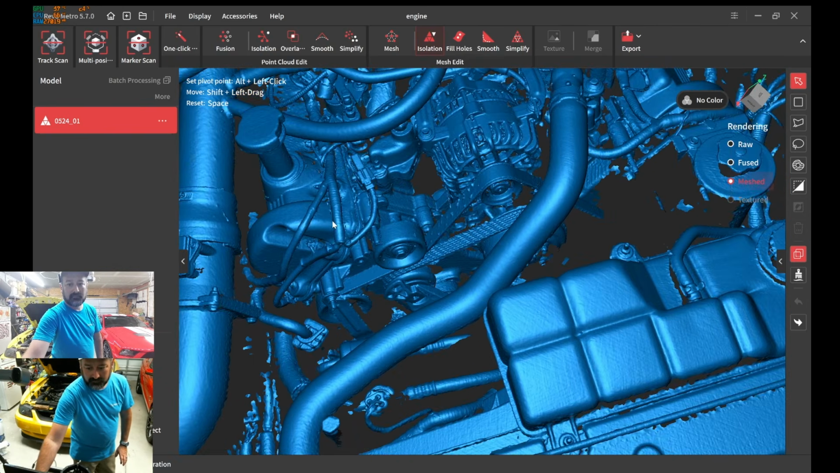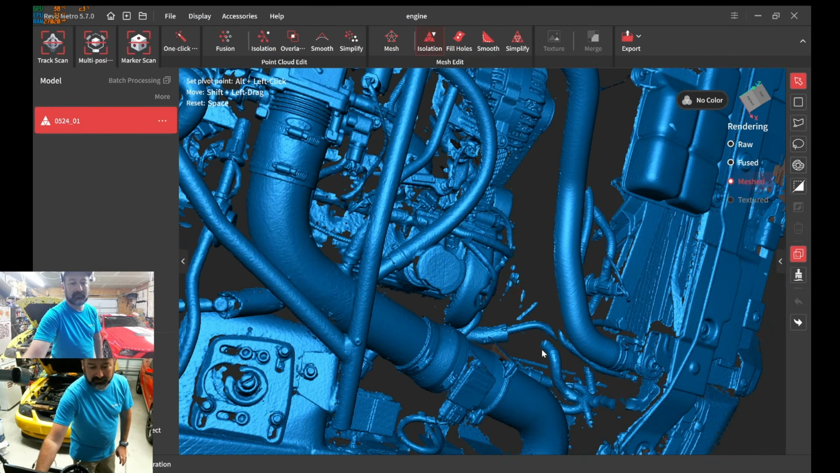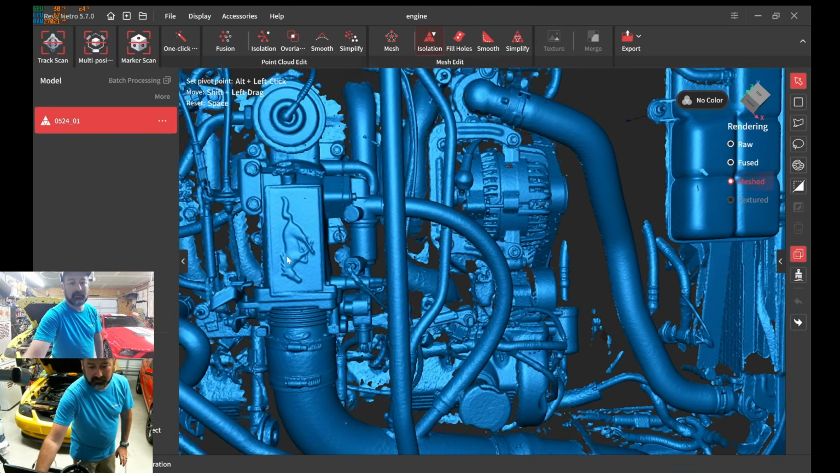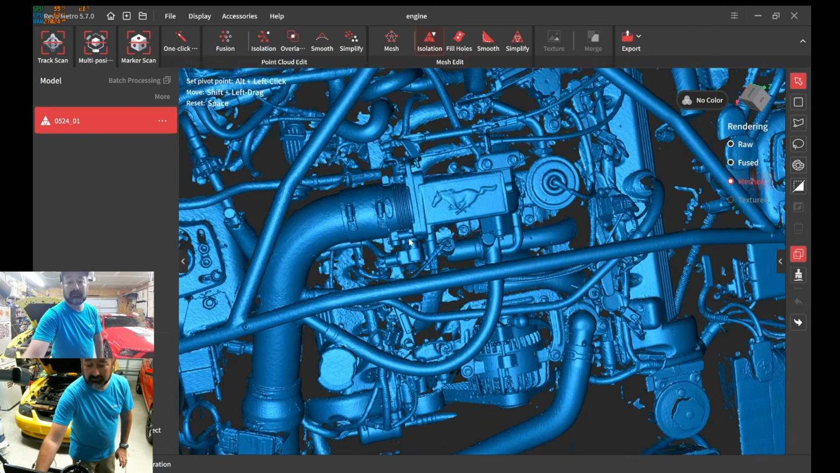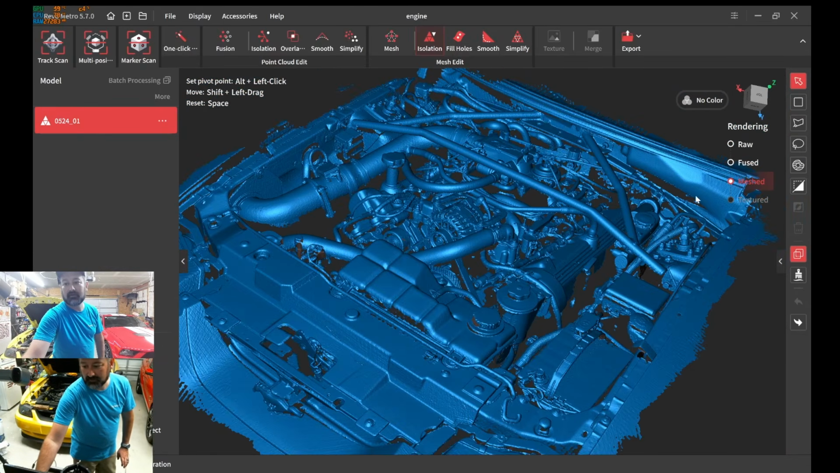I was trying to see if I could see what looked like the part number on that mass airflow sensor. I can see my strut tower stuff. That Ford came in good. I mean, guys, I think that's very presentable for what you just saw me do. I scanned that engine bay. That firewall looks good.